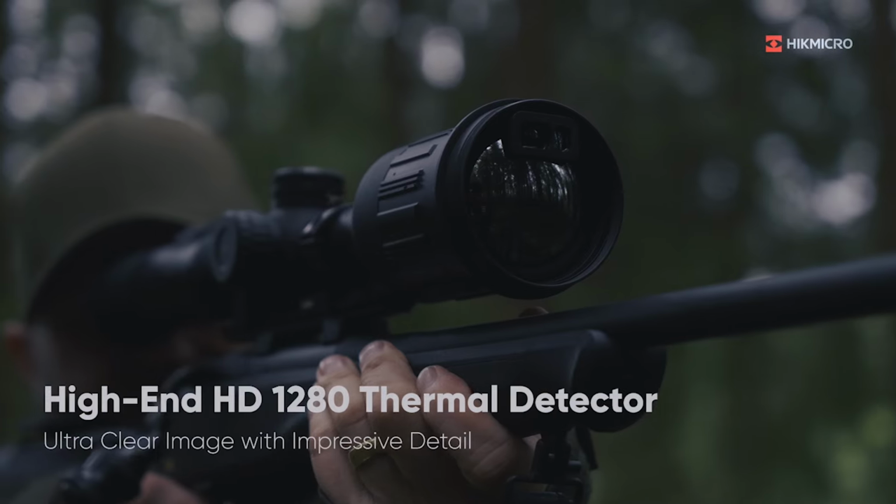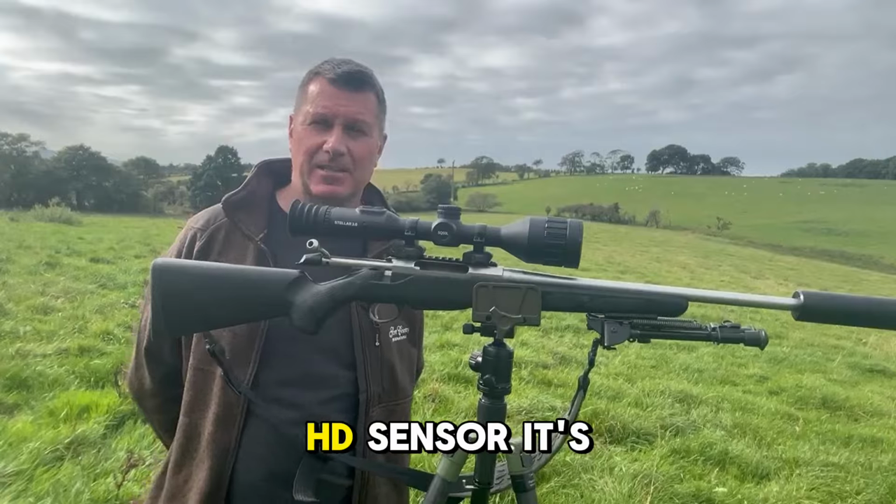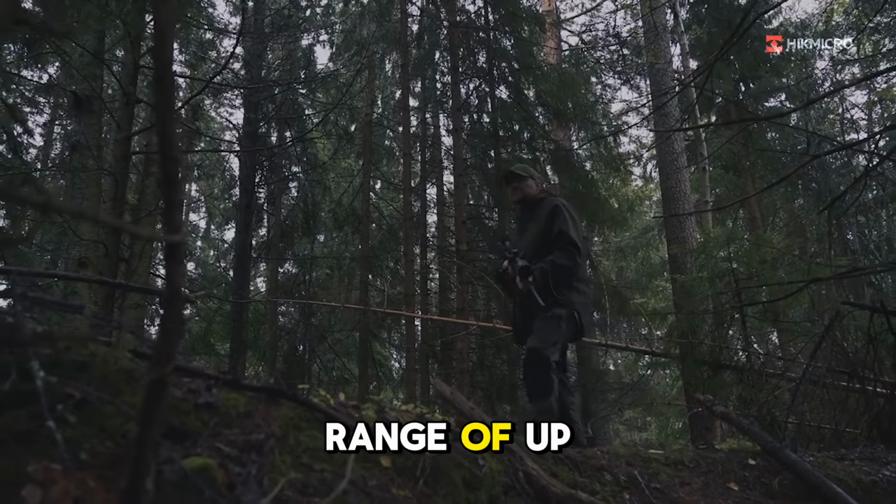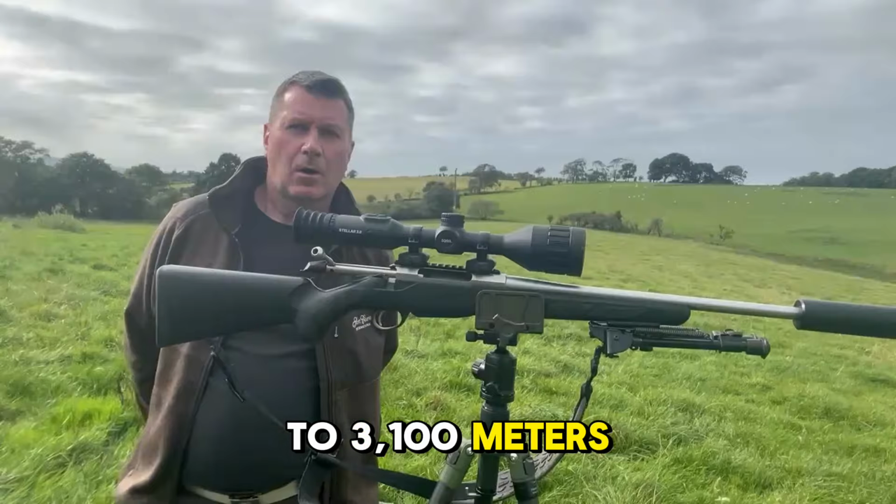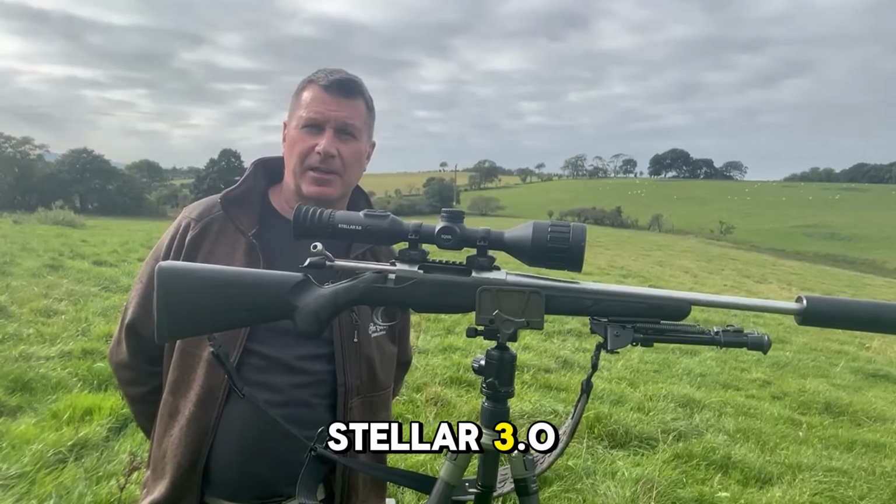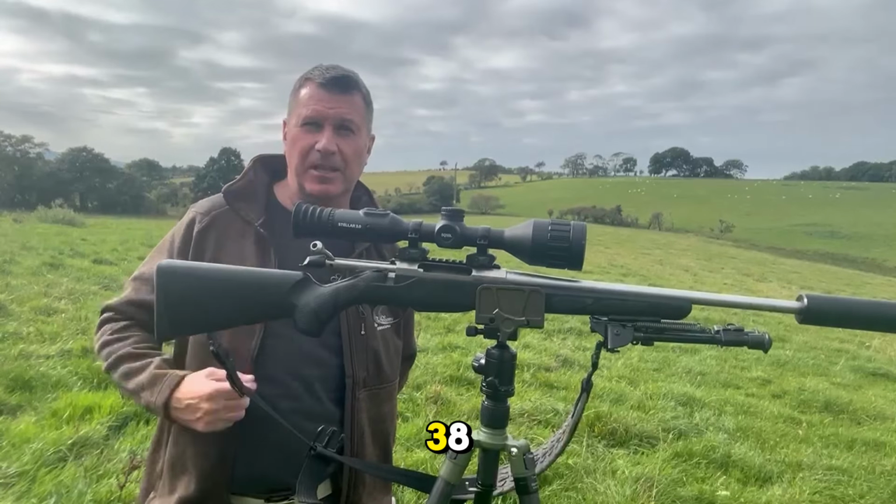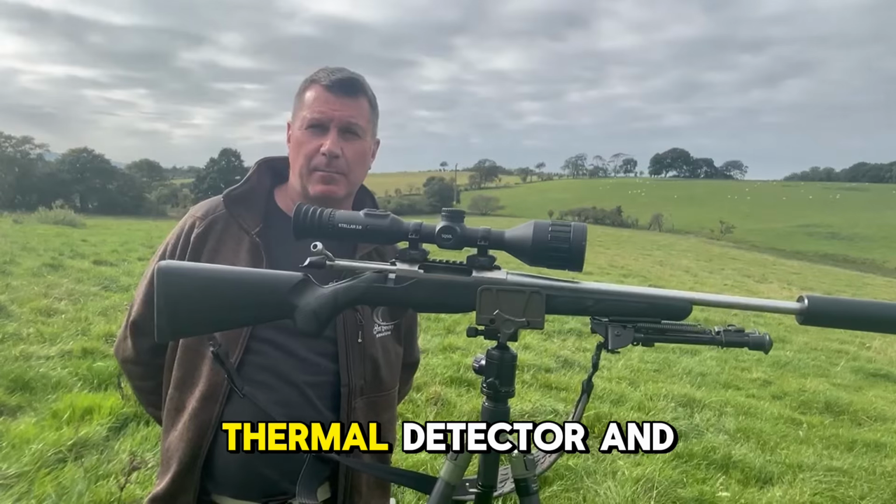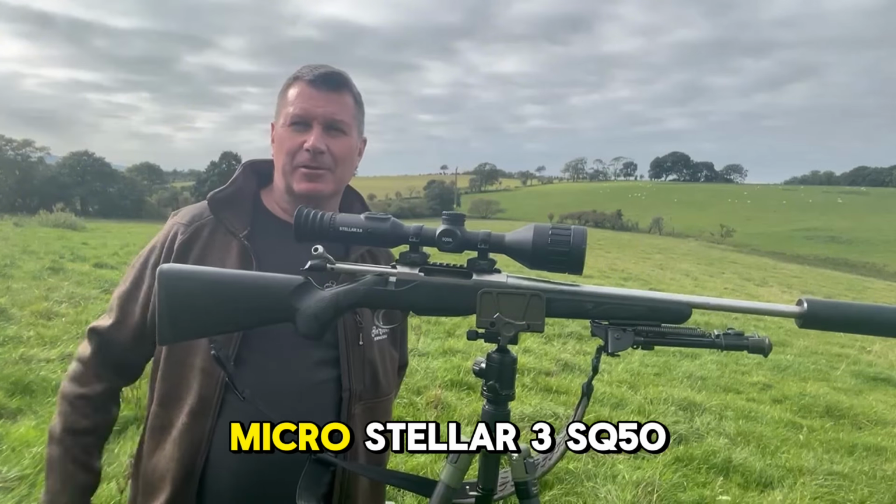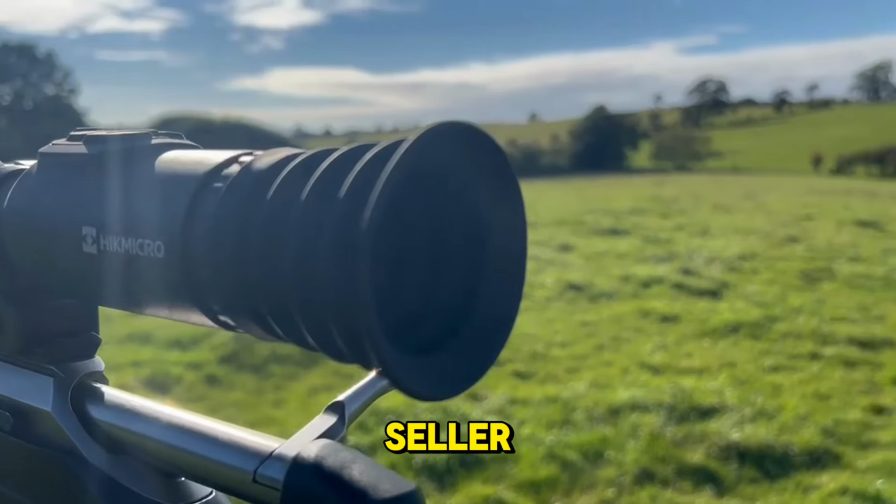It's the HikMicro Stellar 3 SX60 scope with the HD sensor. It's sub 18 millikelvin. It's got a 60mm lens with a detection range of up to 3,100 meters. Also within the range we have the less expensive model, which is the HikMicro Stellar 3 SH50 L, which is a lot of the same features, but different feature would be the 384 by 288 resolution thermal detector, and it's sub 15 millikelvin as well. But what we're going to focus on today is the HikMicro Stellar 3 SQ50 Pro, as we believe that will be probably our best seller.